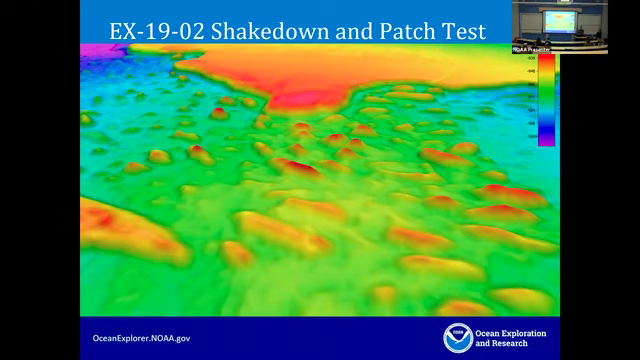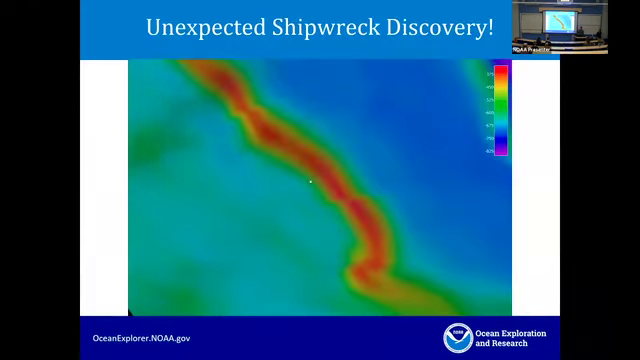And later on at the end of the year, our last season, we were actually able to do an ROV dive on 2 of those features and actually explore what was there. But the big highlight of the shakedown cruise was this unexpected shipwreck discovery.